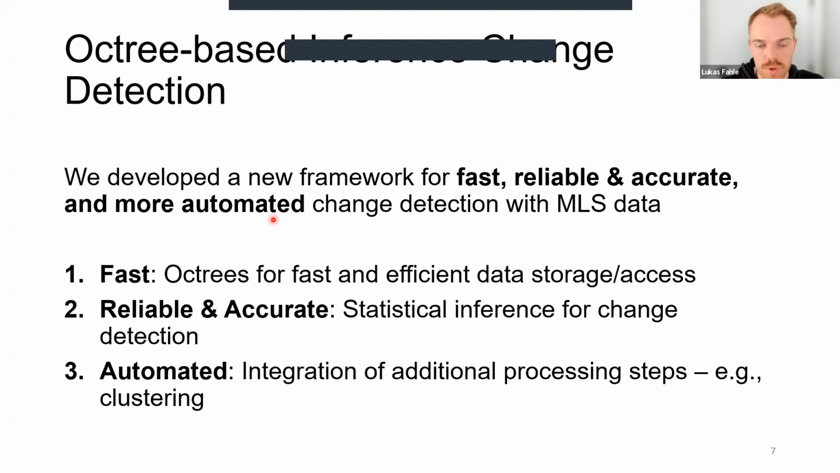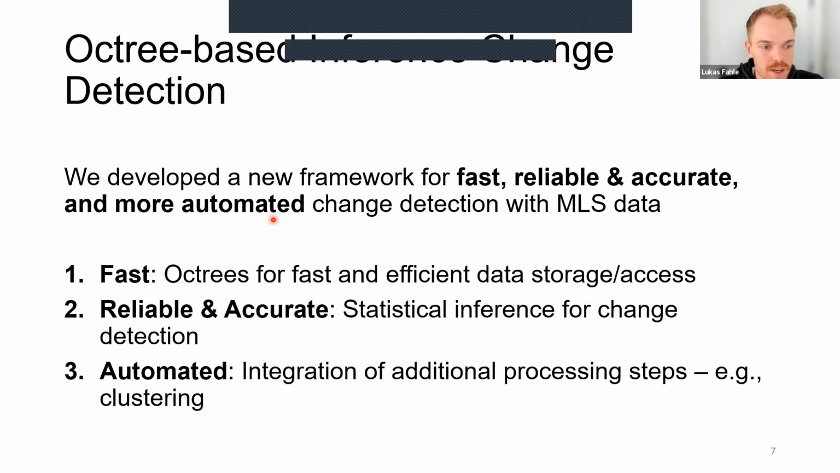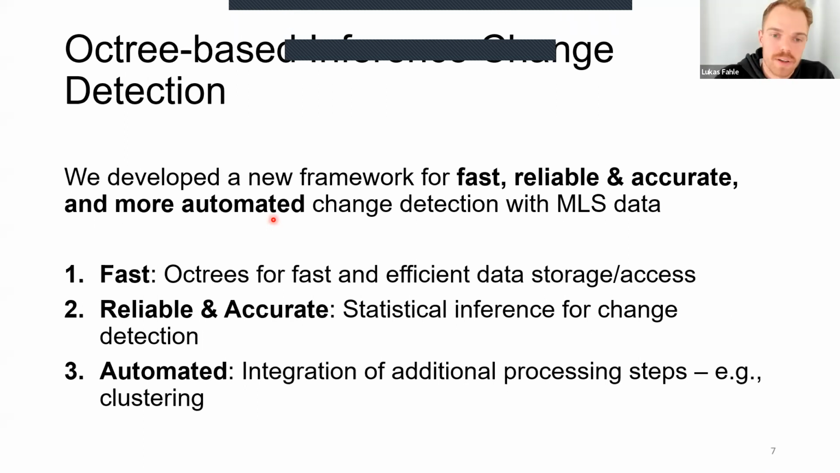The original concept of octrees, or using octrees in this form, is still quite frequently used for robotic mapping, so autonomous platforms that have to process data on the go as they're mapping. So it's very efficient. We also did some supplementations to this framework to make it more reliable and accurate and produce fairly decent change detection results. And then lastly, we also showcased that this can be used to automate the data processing in quite interesting ways.